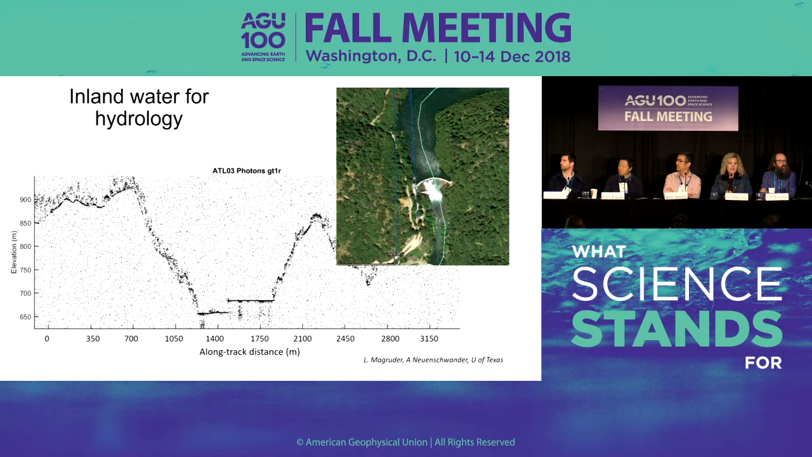Again, ICESat-2 is going to provide another unique measurement capability by a global assessment of our Earth's reservoirs. And this is important because it informs our knowledge or assessment of our planet's water storage. I like this. This is in Washington State, and you can see the two levels of the dam there in the middle of the transect, as well as the sloped topography and vegetation cover along the waterway.